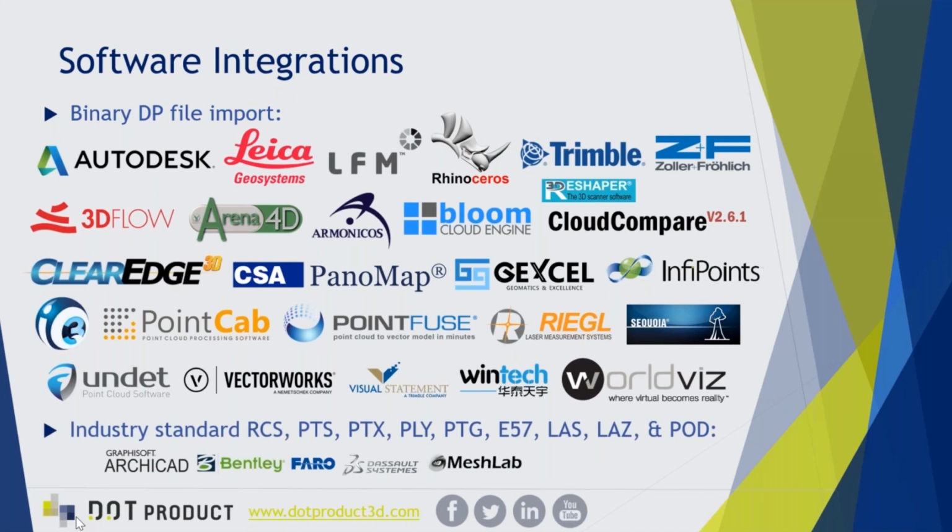And we partner up with a wide variety of companies. We're trying to get this DP format spread as fast as possible. So you see CAD companies here, meshing companies, point cloud registration companies, and more, VR, AR. And we're really excited to partner up with as many of these leading applications as possible and really spread the use of the DP file format.